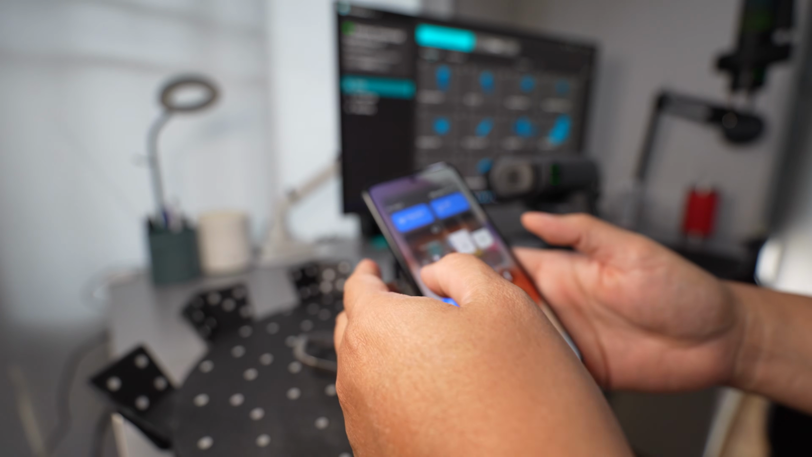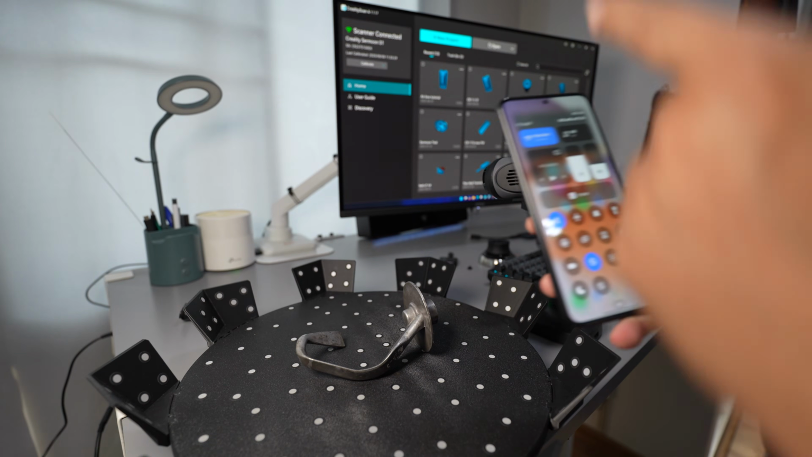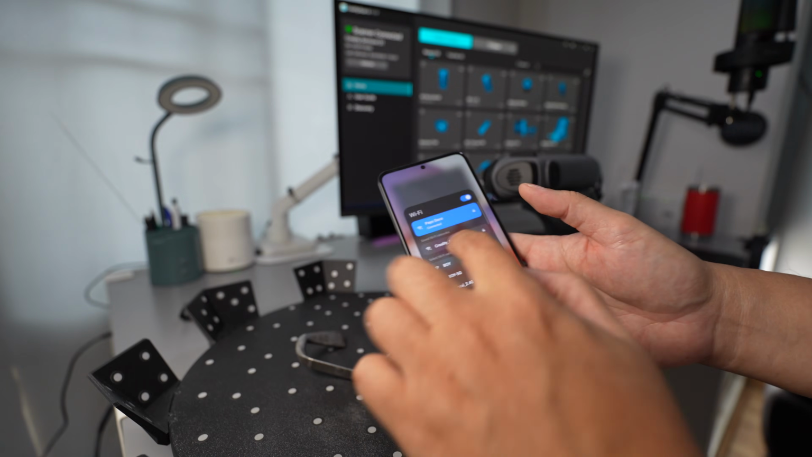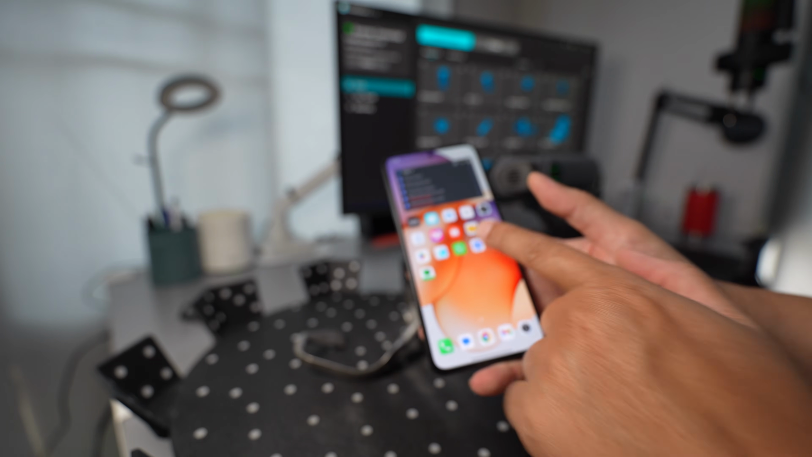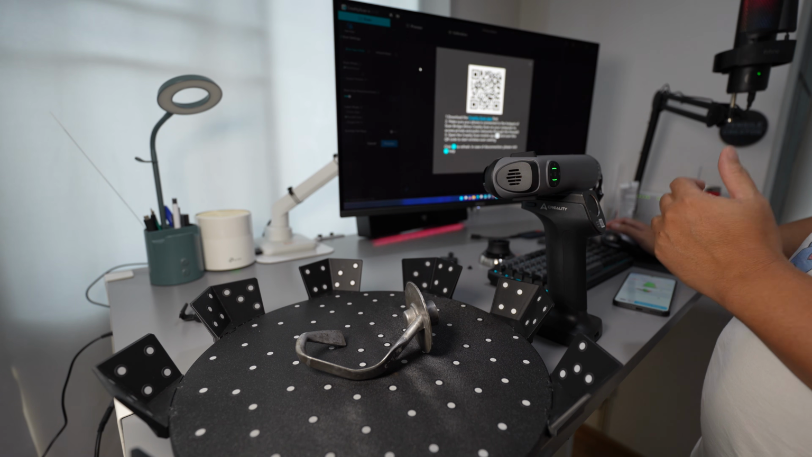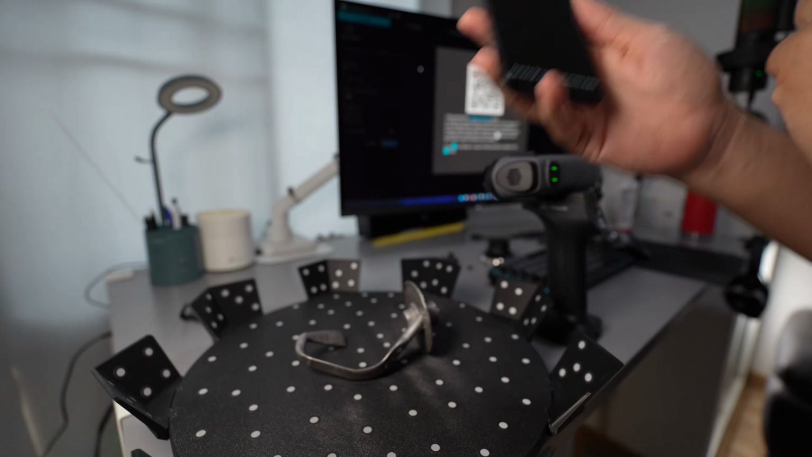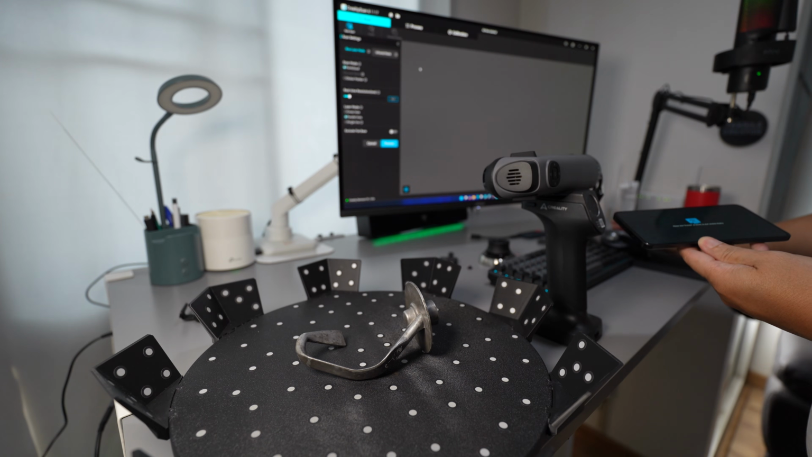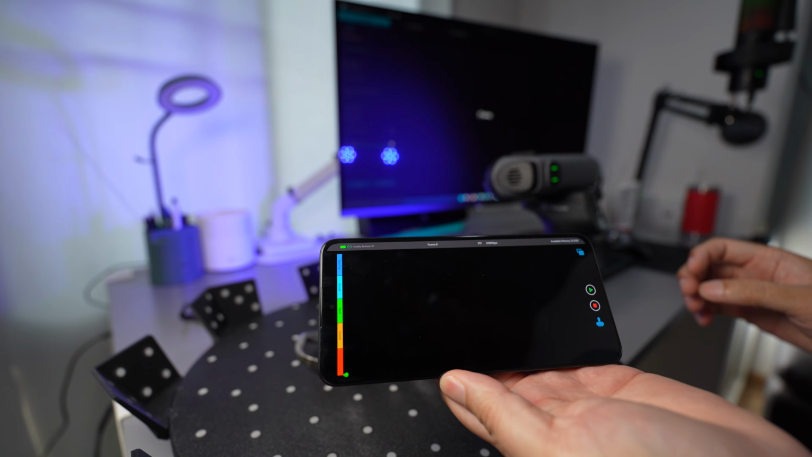So now the scanner is connected, and if you want to mirror your screen from the PC to your phone, you can do this by connecting to the Wi-Fi handle using the same network. And then you need to launch the Creality Scan app. Next, I'm going to click on the wireless display, and I'm going to click on this QR code scan. Tap the preview button to cast the screen. So I will tap on the preview button, and now the screen is cast.